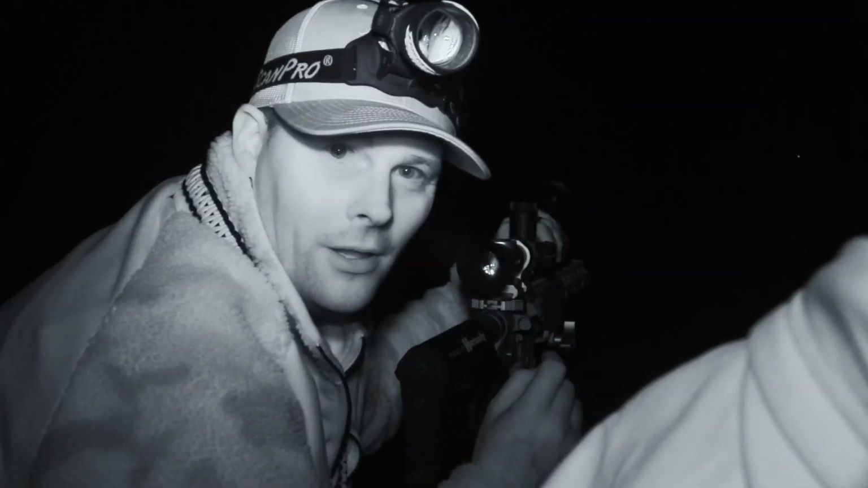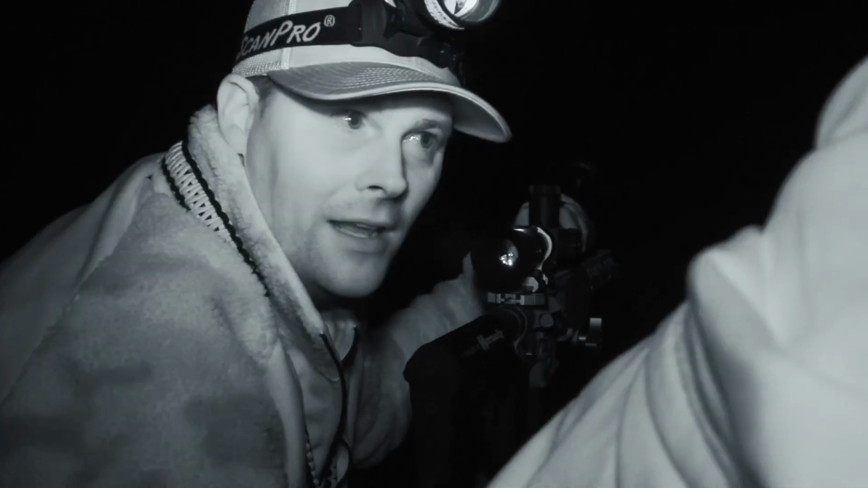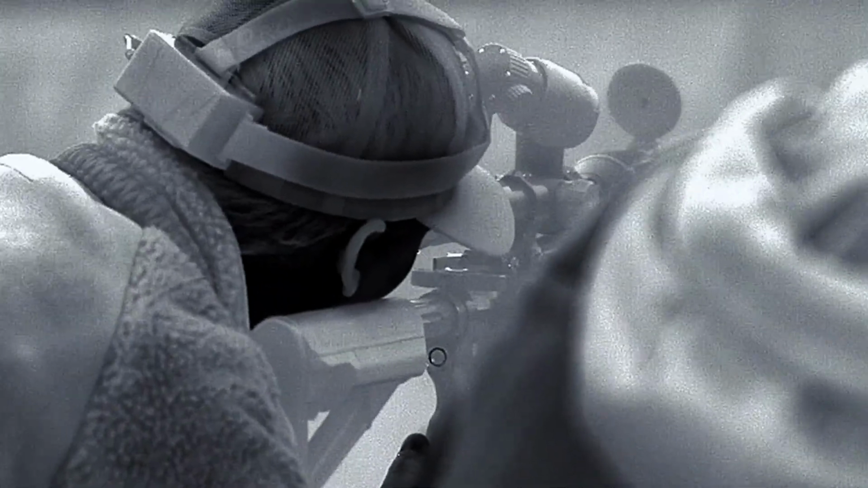Inside that trap that we wired the gate open on. He's eating that corn. Here we go.